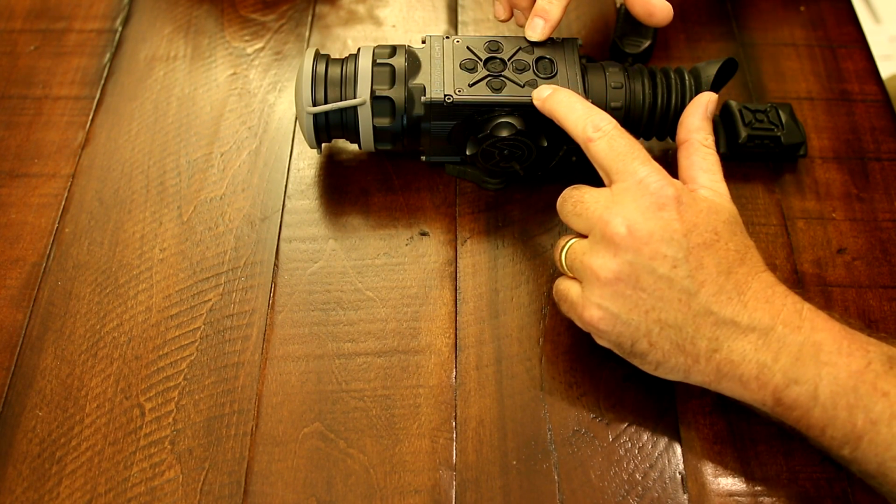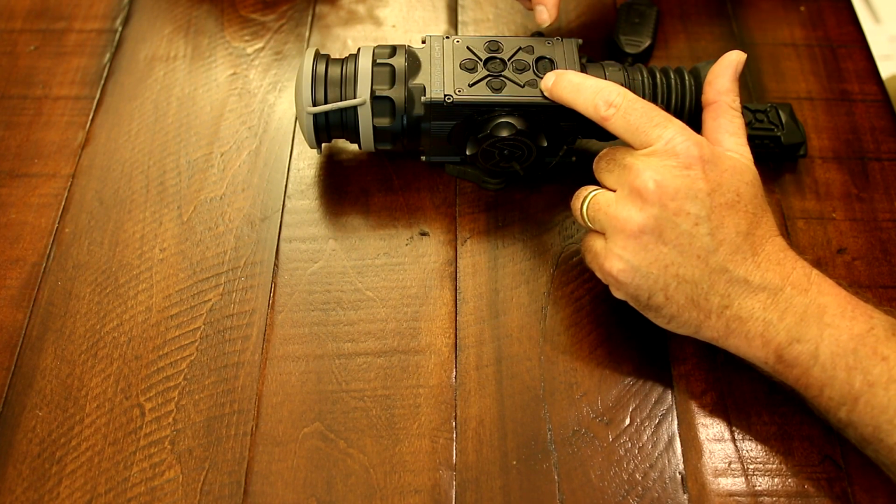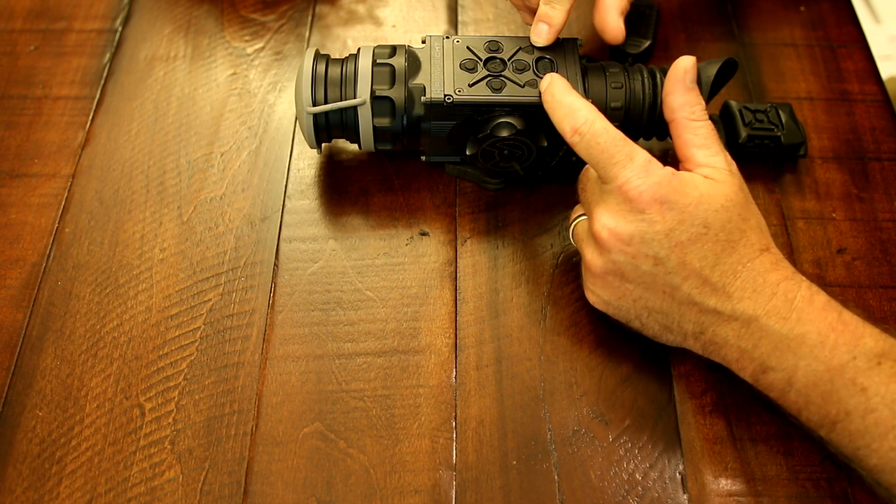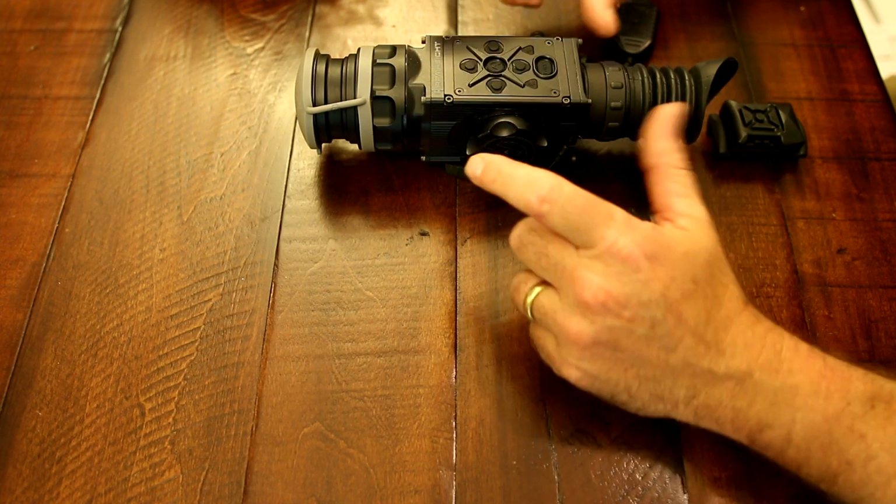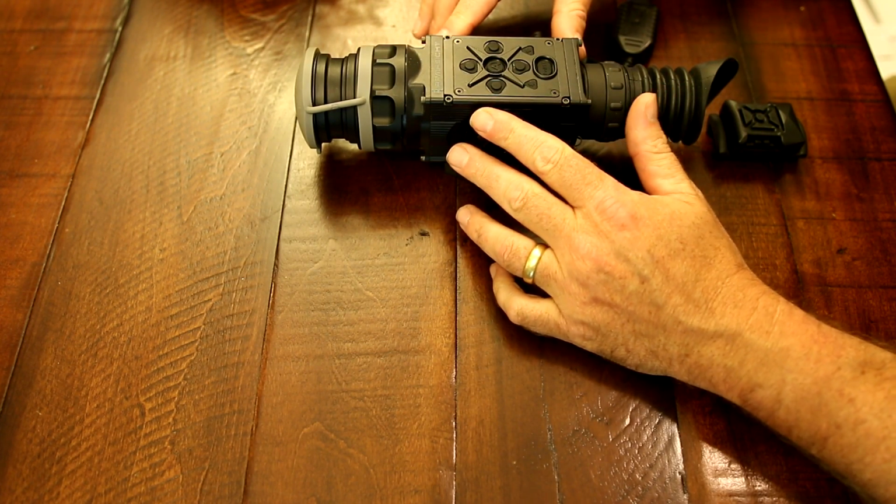You also see these two new additions right here. This is Bluetooth antenna and GPS antenna. These are not buttons to be pressed. They're just antennas with a rubberized coating to keep the 20mm waterproofness.